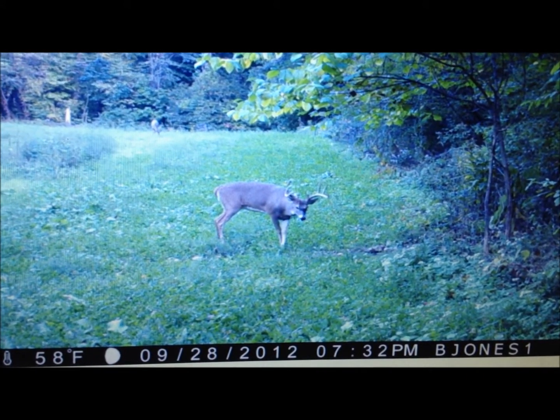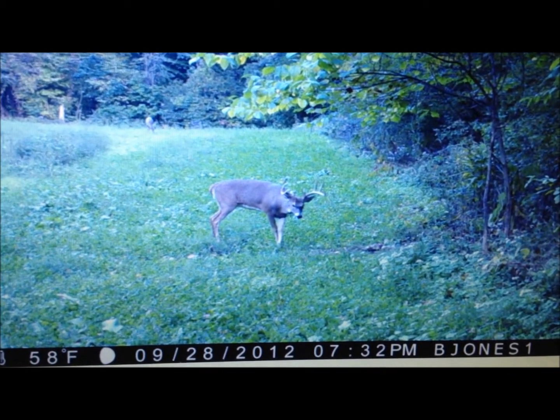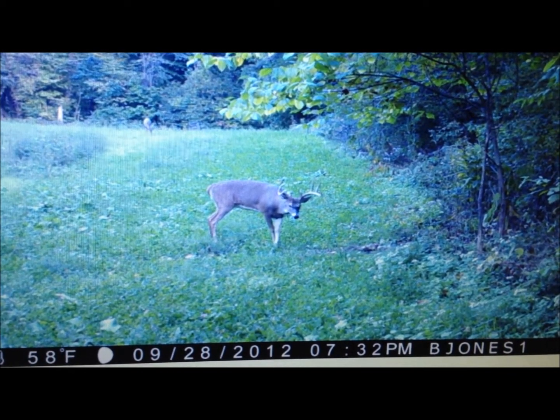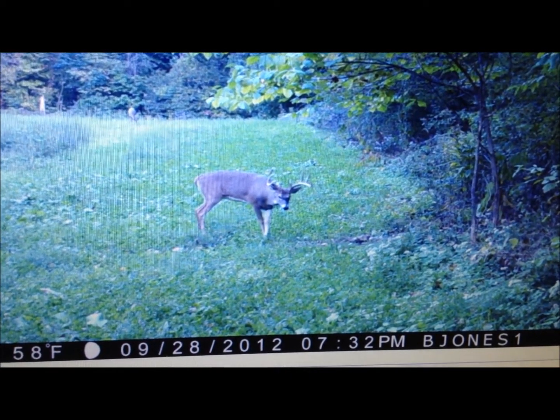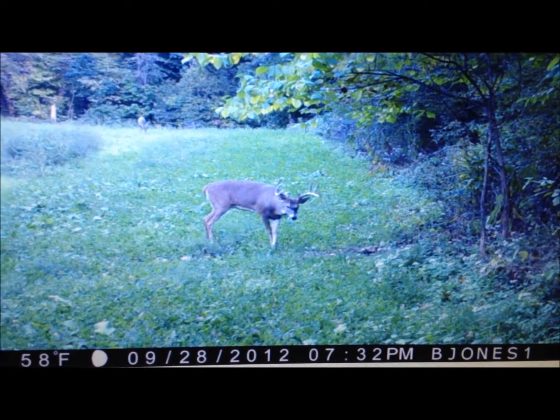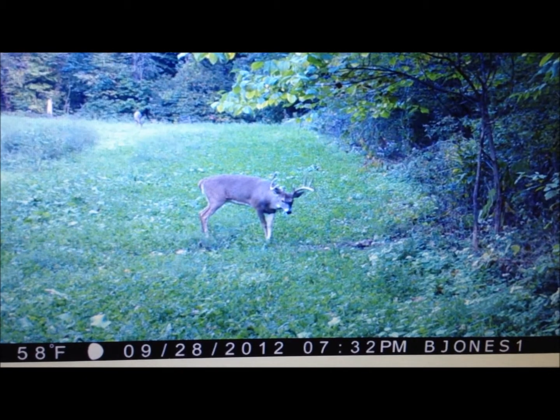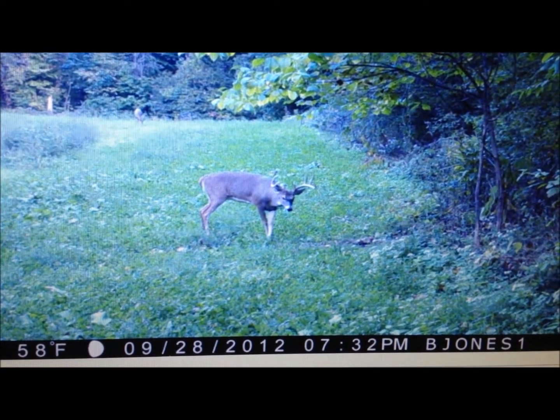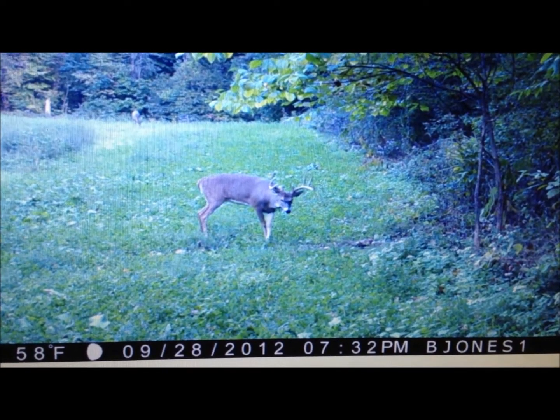This photo here was taken on September 28th. As you can see, it was an evening shot, and this is Ribcage, the big 9-point, and we have not got a daylight photo of him in almost 4 years, and this is the first one. So it's not actually season yet, but he's there, and he's coming out in daylight finally, so we're hoping that trend continues.